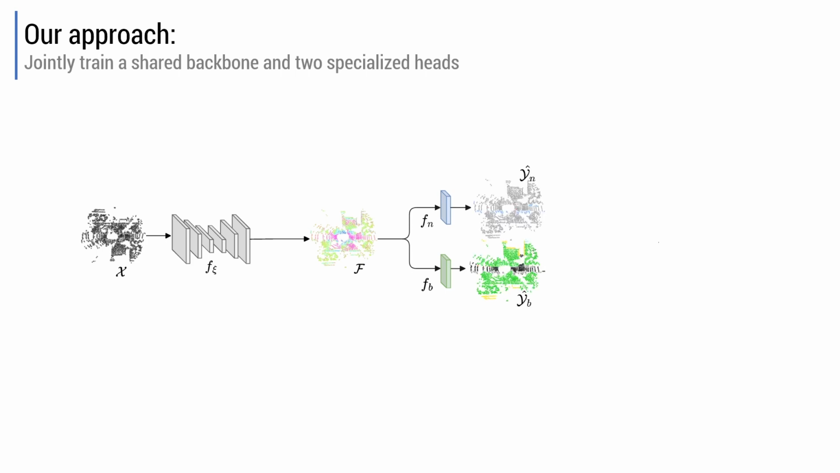The architecture used in NOPS is rather simple. Given an input point cloud X, we employ an encoder that generates point-wise features. Subsequently, two distinct heads are applied. The upper head produces logits specifically related to the novel classes, while the lower head predicts the logits for the base categories. These predictions are then merged, resulting in point-wise class predictions for each point in the point cloud.